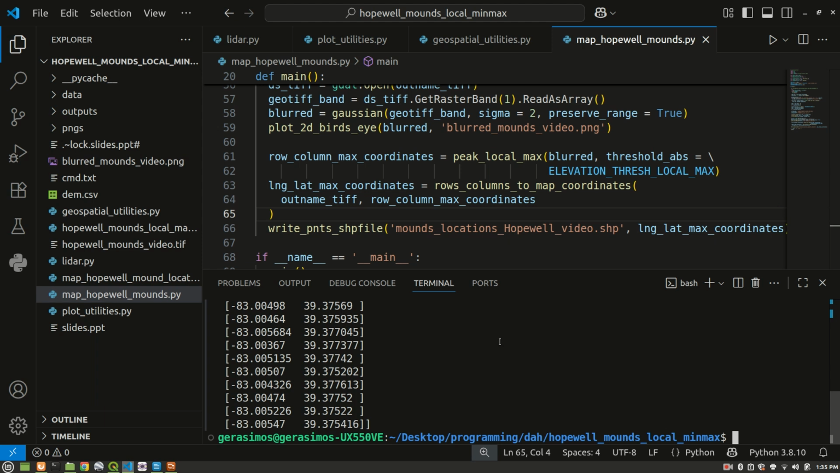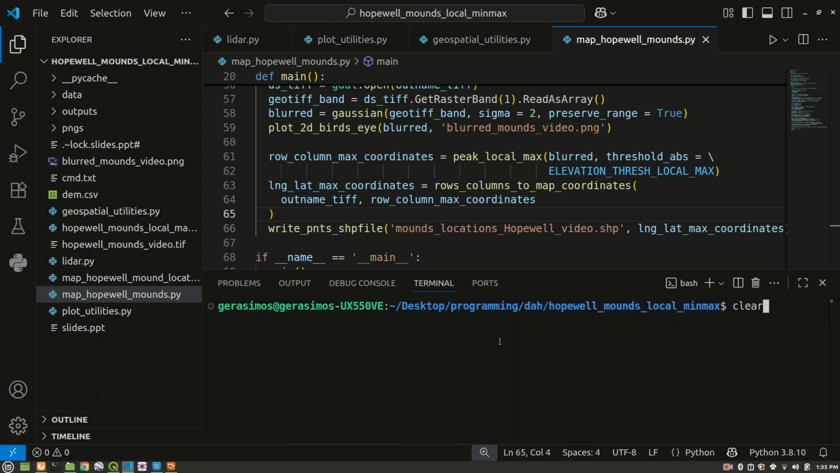So let's try to run this code again. Let me clear the console and give it another run. Enter. And we're getting a little bit of a warning here, the Qt5 CT plugin. I'm actually not sure what that is, but I don't really care at this point.